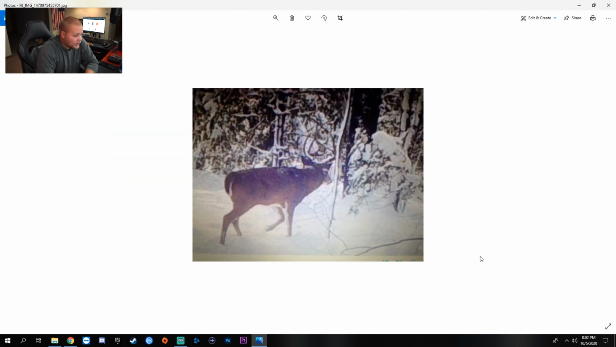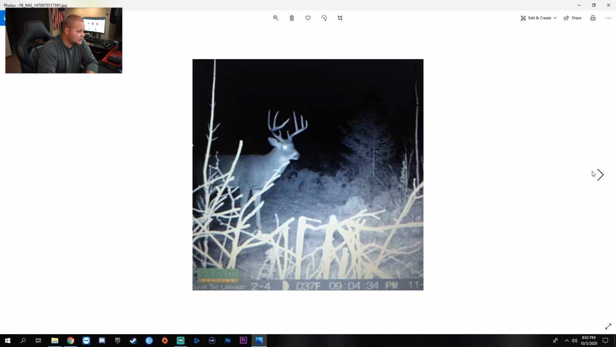Oh, there we go. There's a giant. This year has been an epiphany to me of how much bigger bucks look from the back. But regardless, that's a big buck. I mean, that tine, if I had to guess, was 10 inches minimum. That is a huge buck. Great looking deer. There's another one.